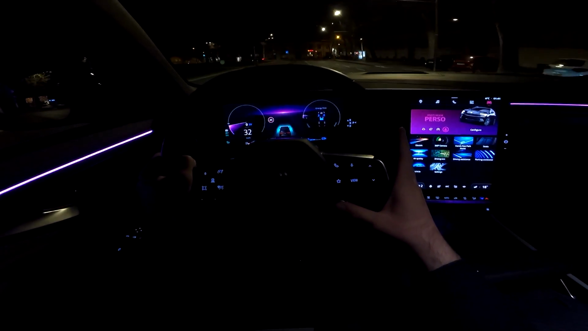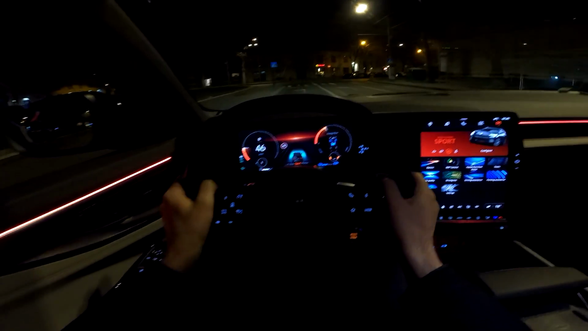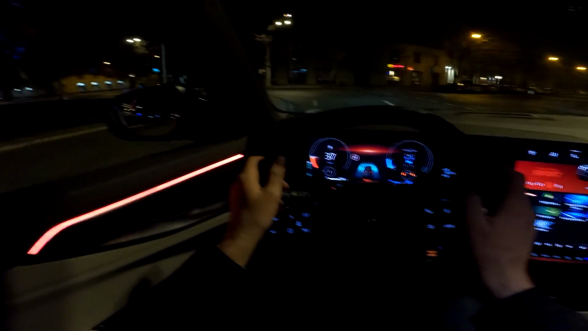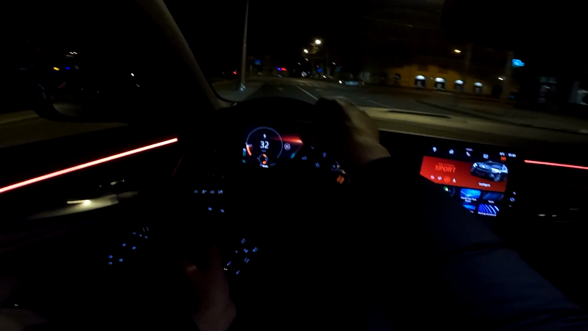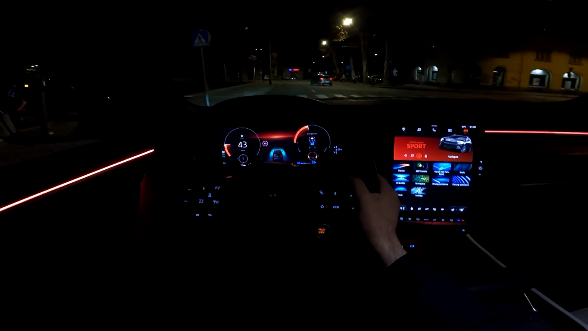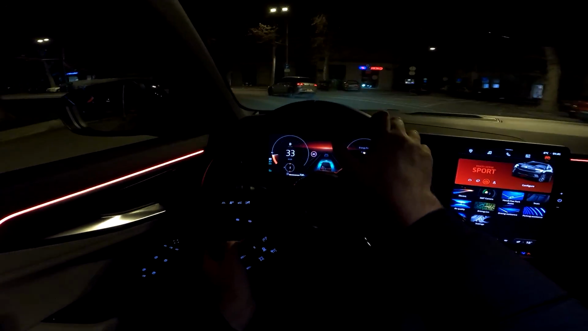And if we put it to sport mode, this car has 200 horsepower once again, so really decent amount of power, and really nice figure of 8.8 seconds to reach 100.